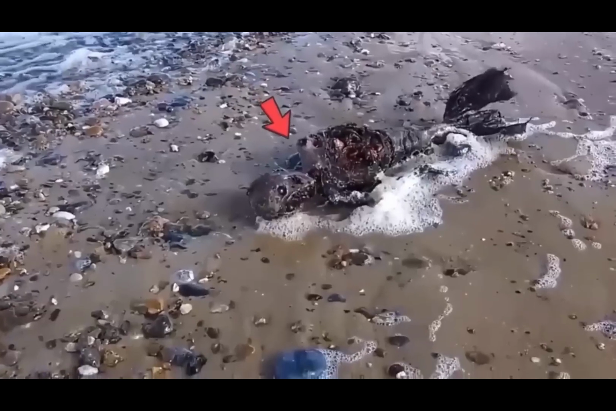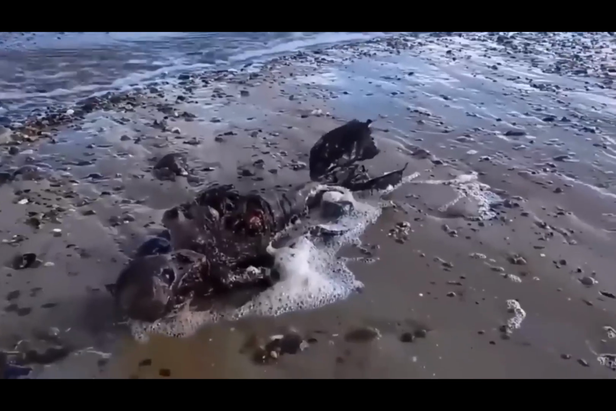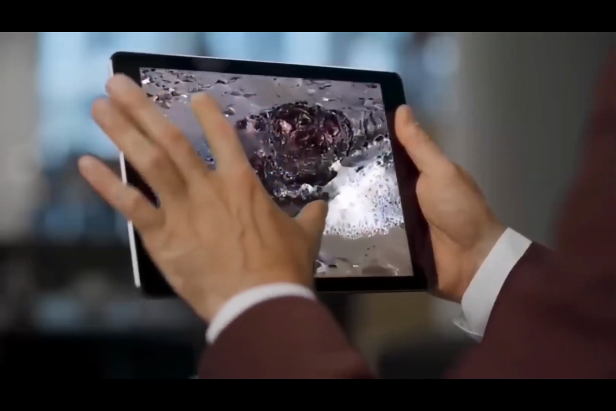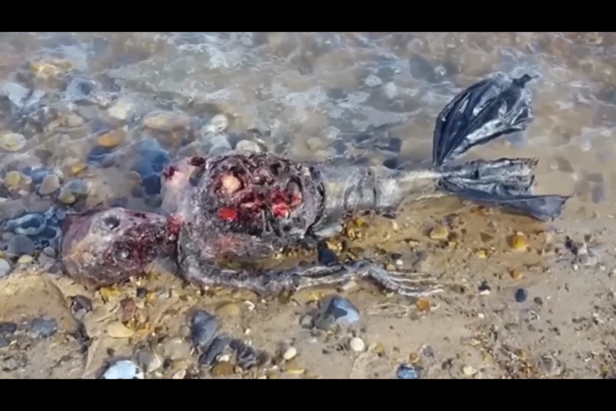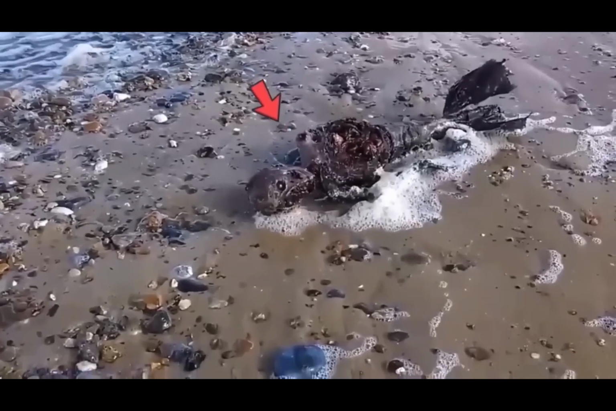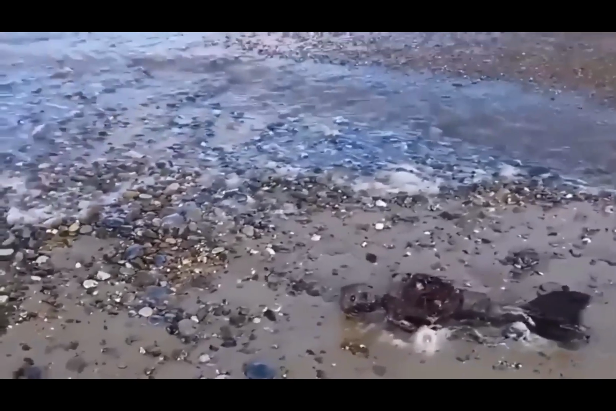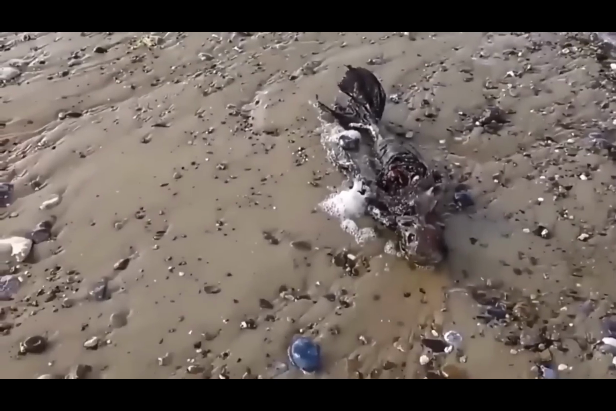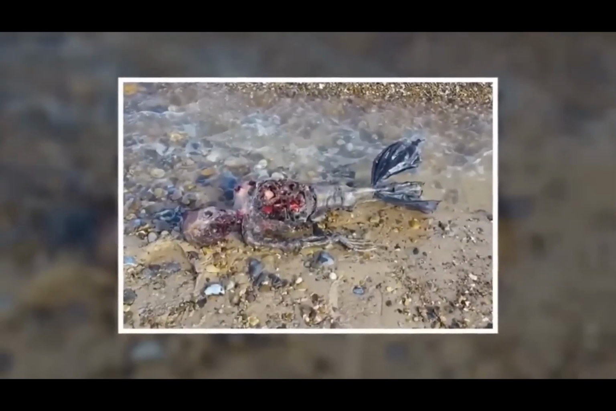When you take a closer look, the creature that washed ashore on the beach clearly resembles a mermaid. When the video was featured on Facebook, it prompted several inquiries from users. The person who posted it claimed to have found the dead mermaid while strolling along the shore, and stated he knew nothing else about it. The majority of the body appeared to be severely destroyed, but the tail, hands, claws, and head were still quite plainly visible.